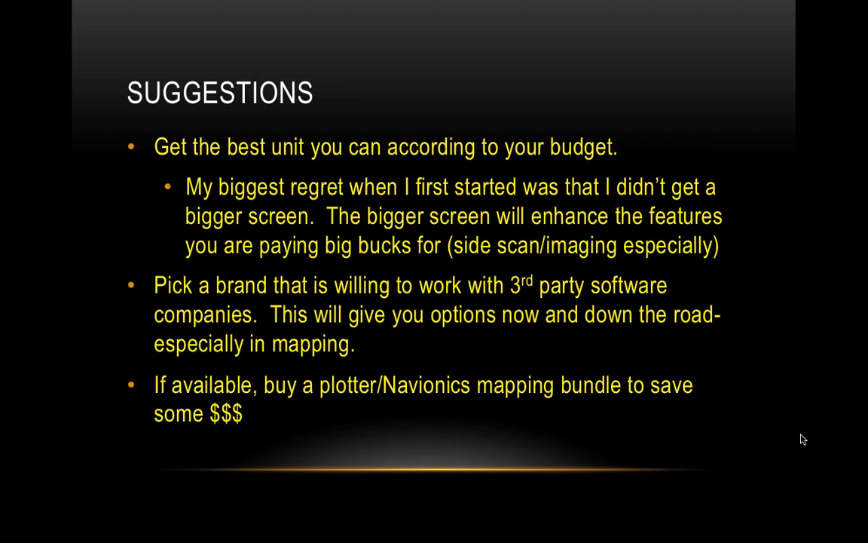And I suggest getting a brand, or a plotter or depthfinder, that works with third-party software like Navionics, for instance. Pretty much all of the brands except Garmin. In January of 2015 they made it so Navionics sonar charts for Garmin don't work anymore.